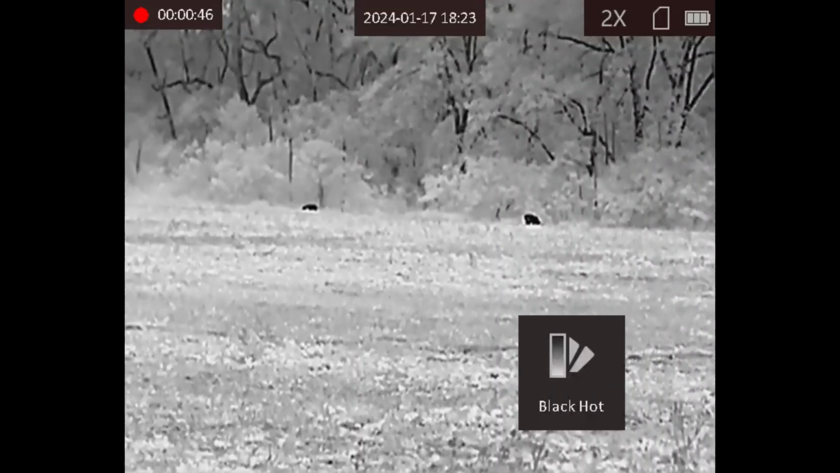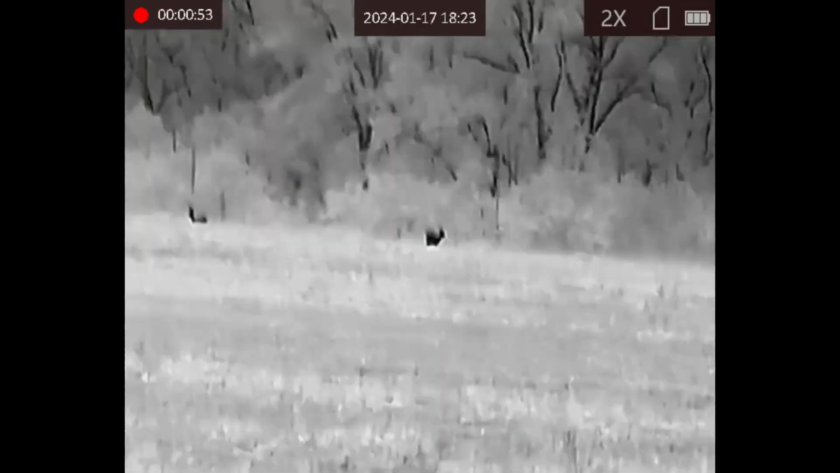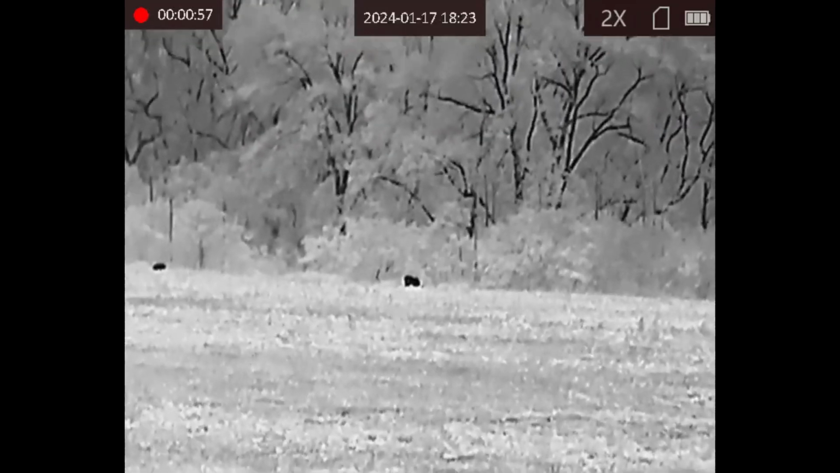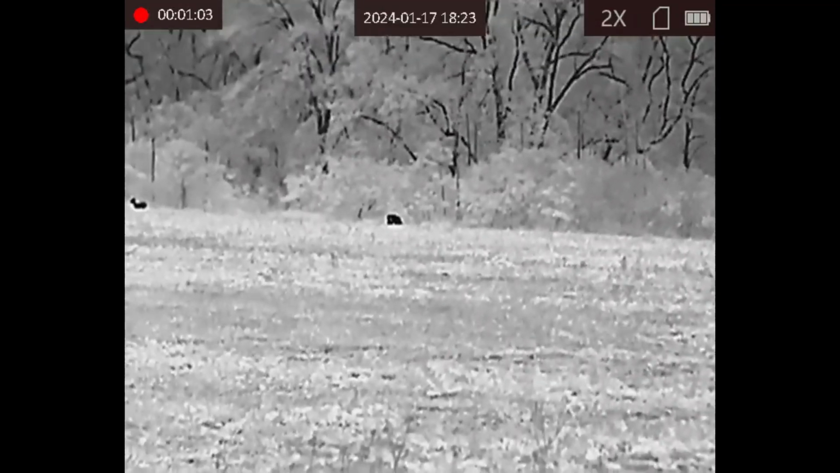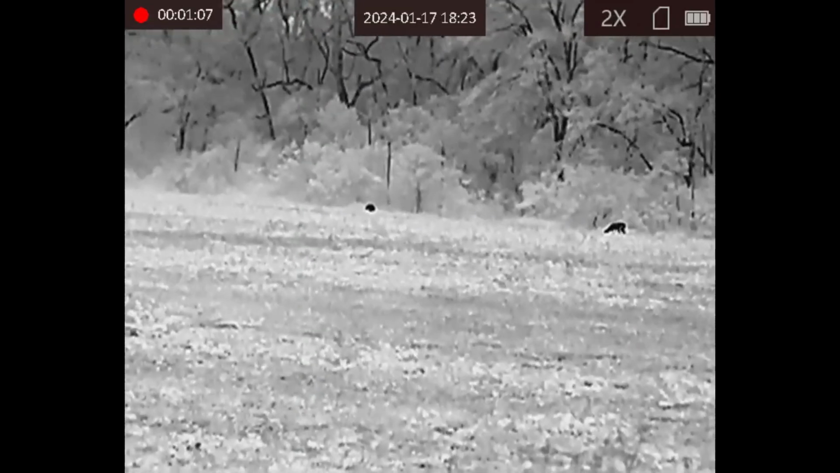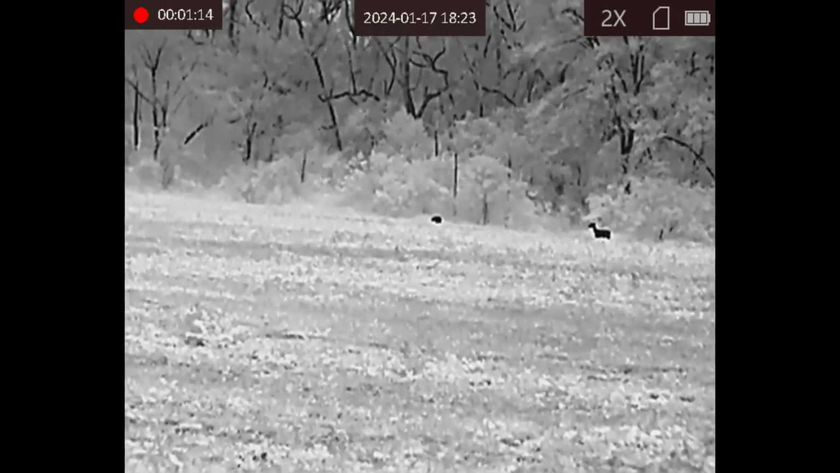So these deer here, probably about 100, 120 yards. The negative thing with the rangefinder is you cannot use it while you're recording. It stops the recording. But I was using my rangefinder as I was recording these images.